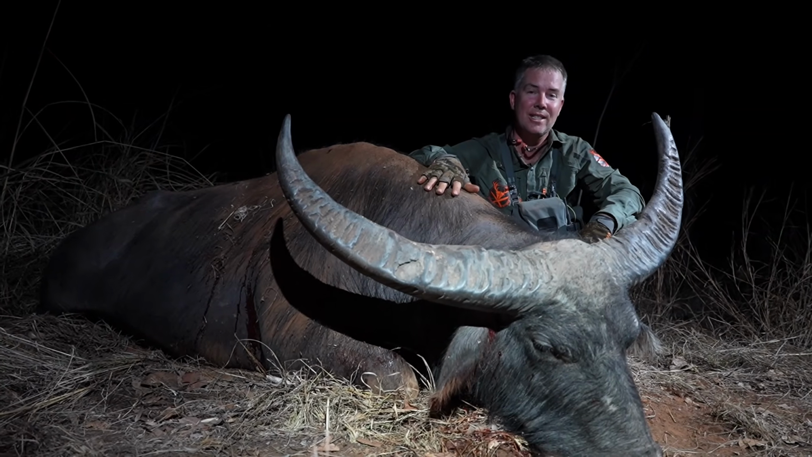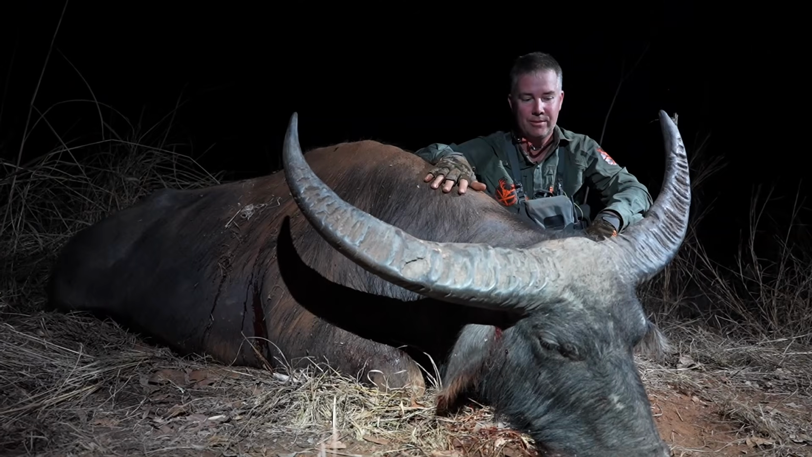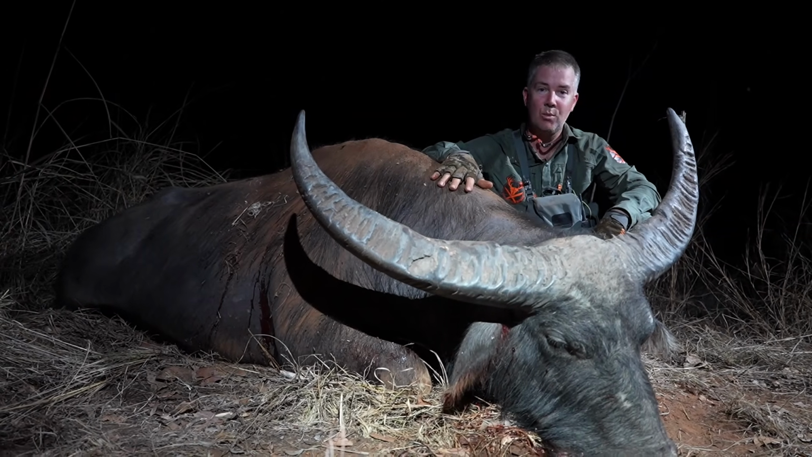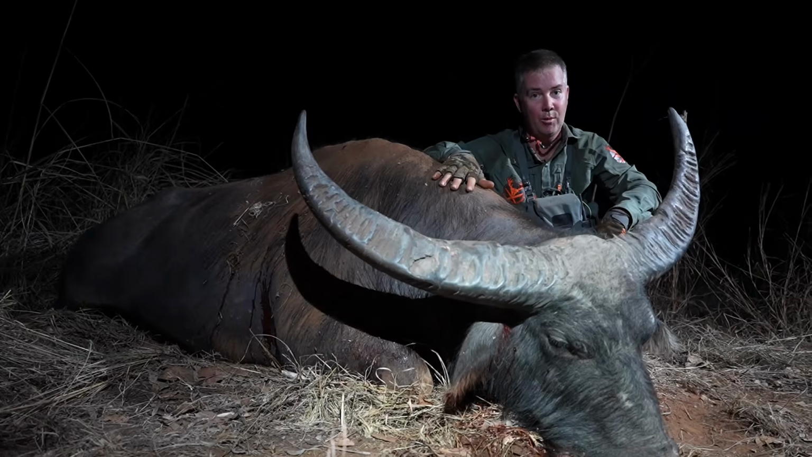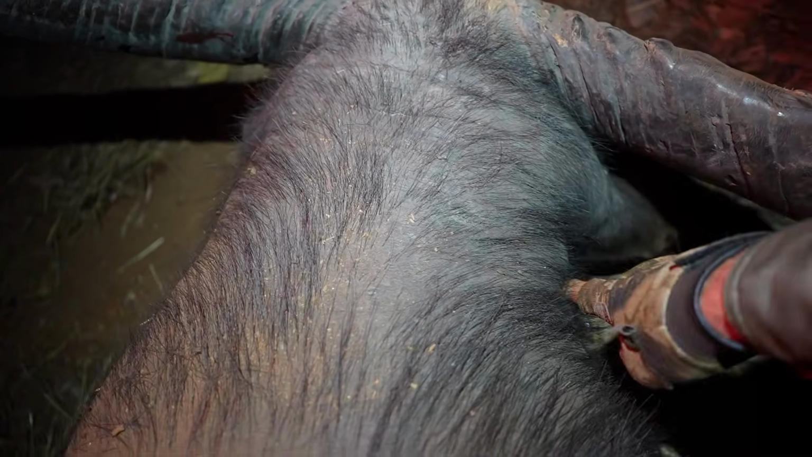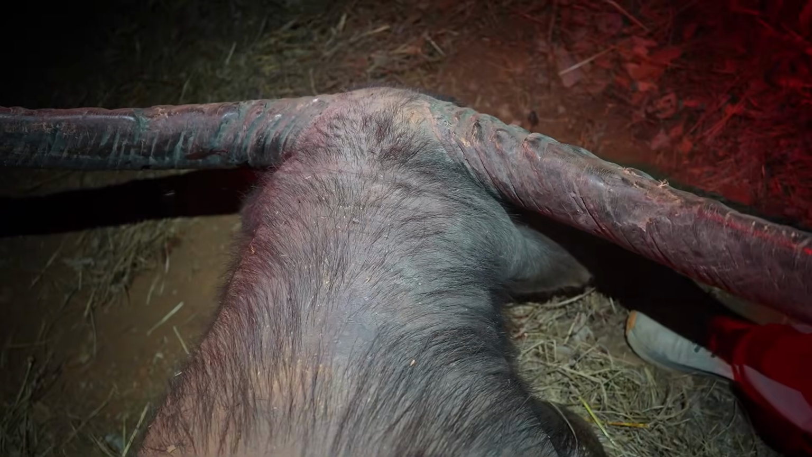Again, thank you guys. And now we have the task of getting the head off this guy and out to the buggy with a tiny little knife. I'll let you know how that works out. Have a look at the size of the neck on this thing. That's my hand level there. He'd be 12 inches across there, and it is absolute muscle.